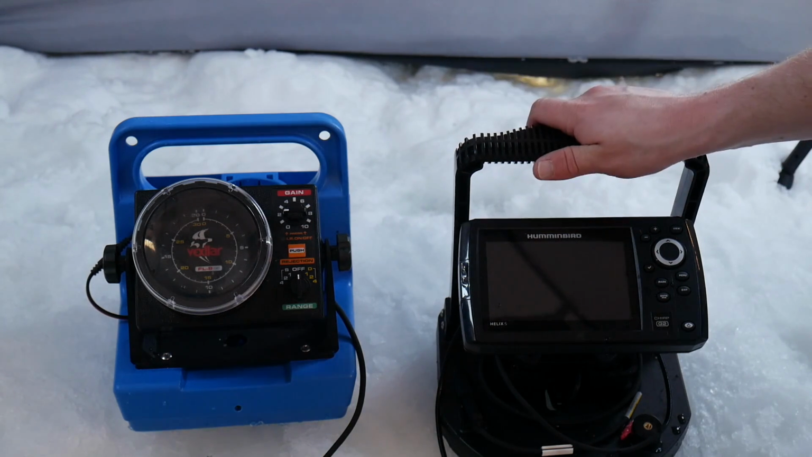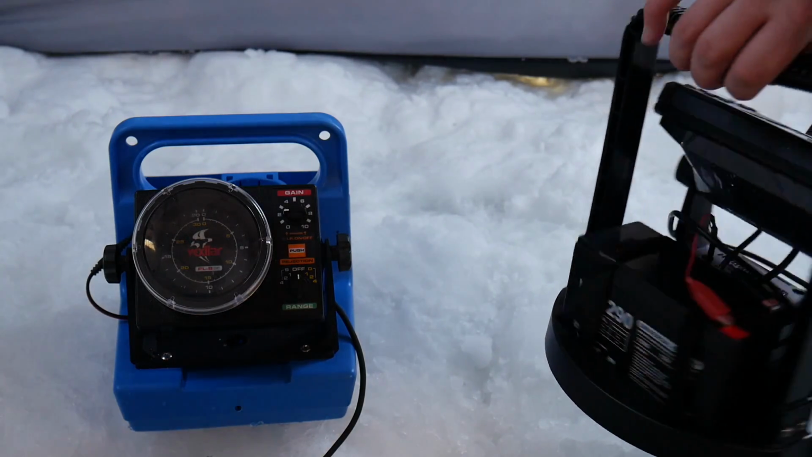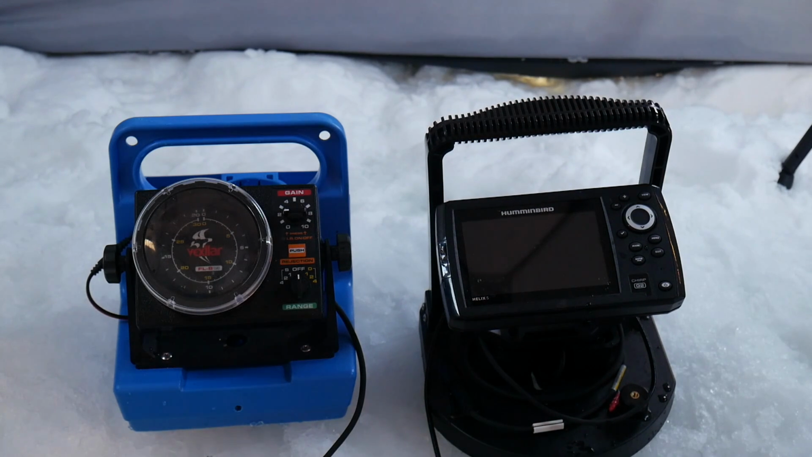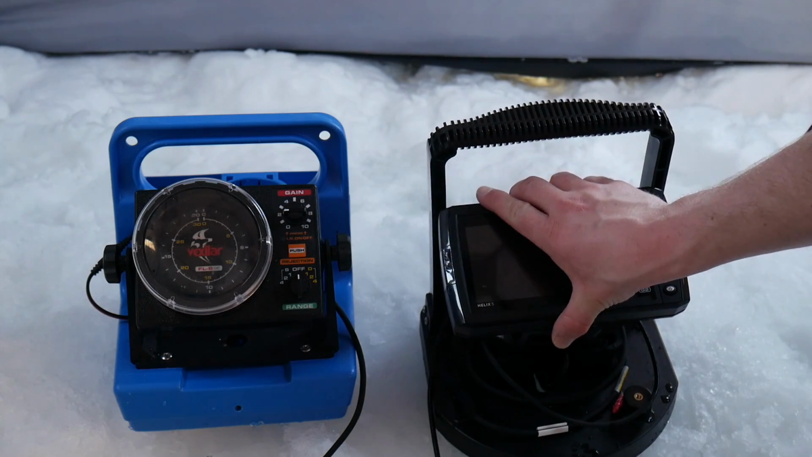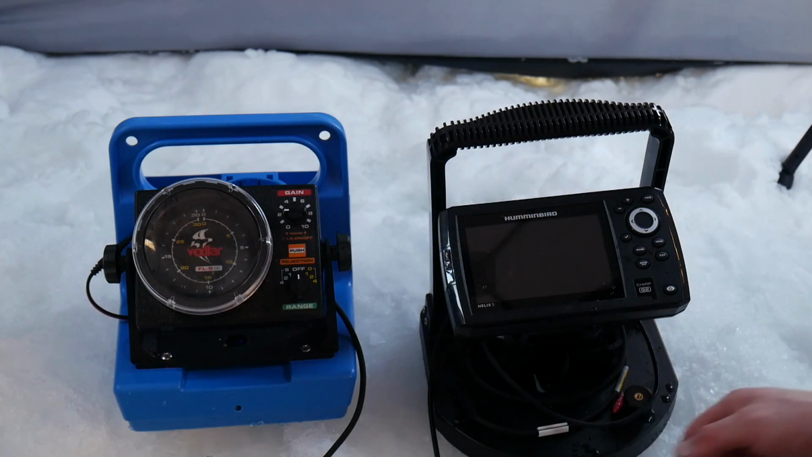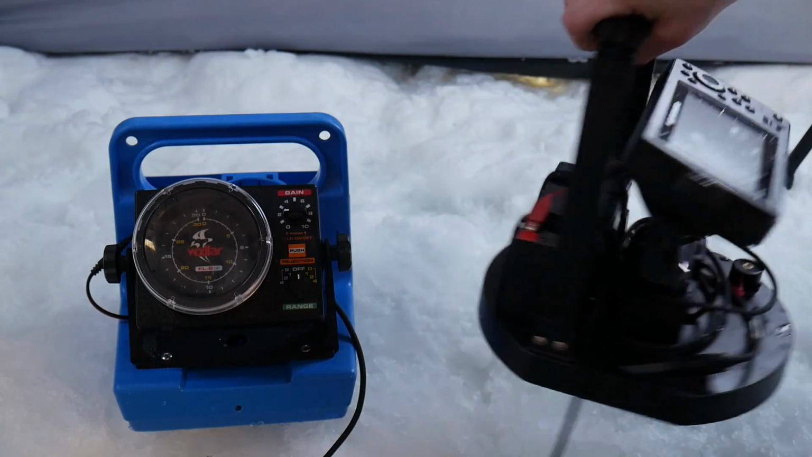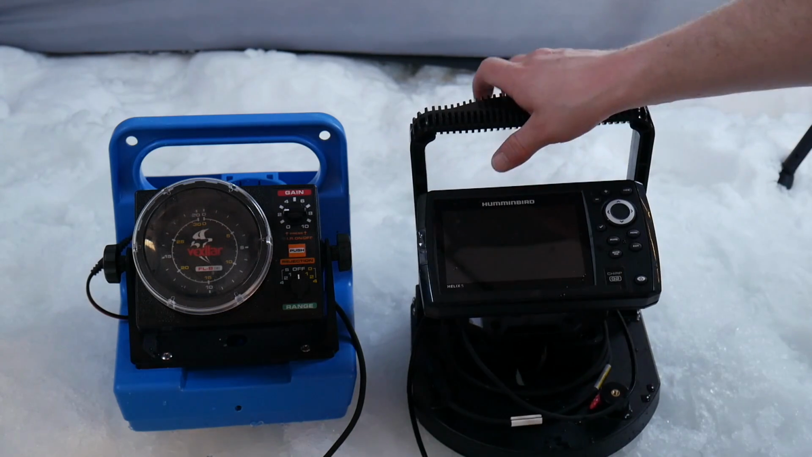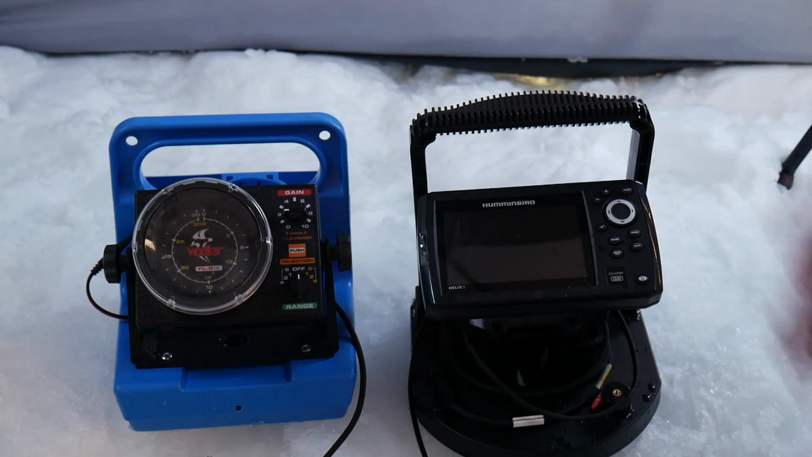Now, we're going to move over to the Humminbird unit. Very similar case. It's got your battery back there. This is the Humminbird case. It's the portable pack case for like 170 bucks, and you just mount your actual unit to it. It comes with a transducer, and you just have to assemble the little carry case here. This will fit in a 5-gallon bucket. So if you're a fisherman that uses a bunch of 5-gallon buckets like every other ice fisherman, very nice little unit, very portable, and it works great.